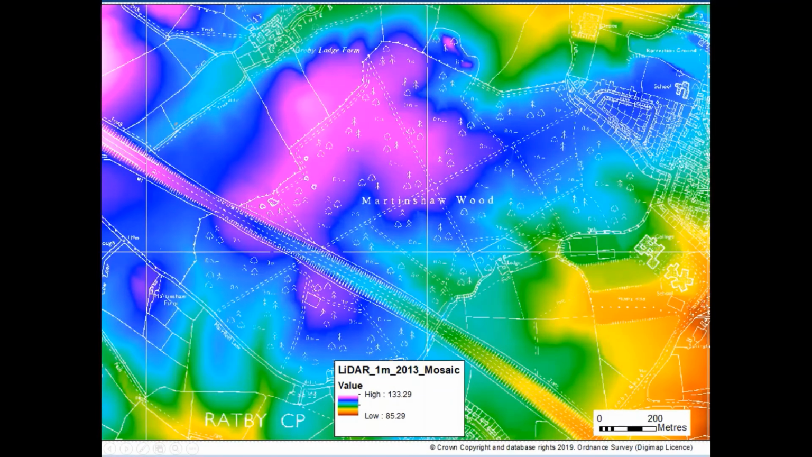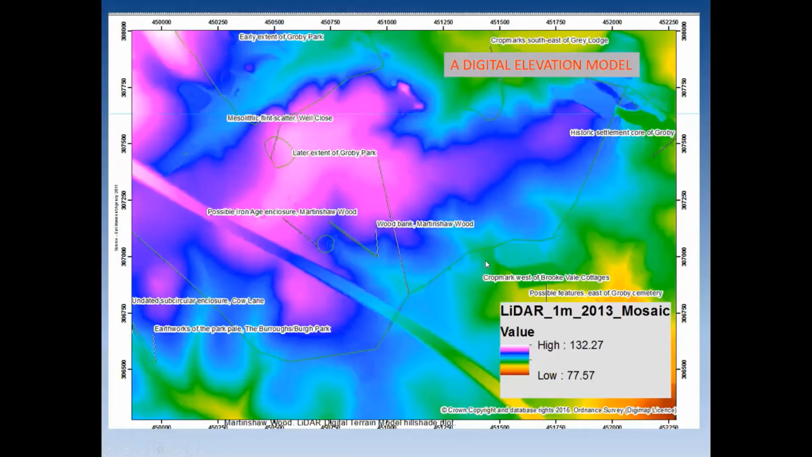There's one of the maps of the wood superimposed over the top to give you an idea of where you are. And there's the historic environment record features.